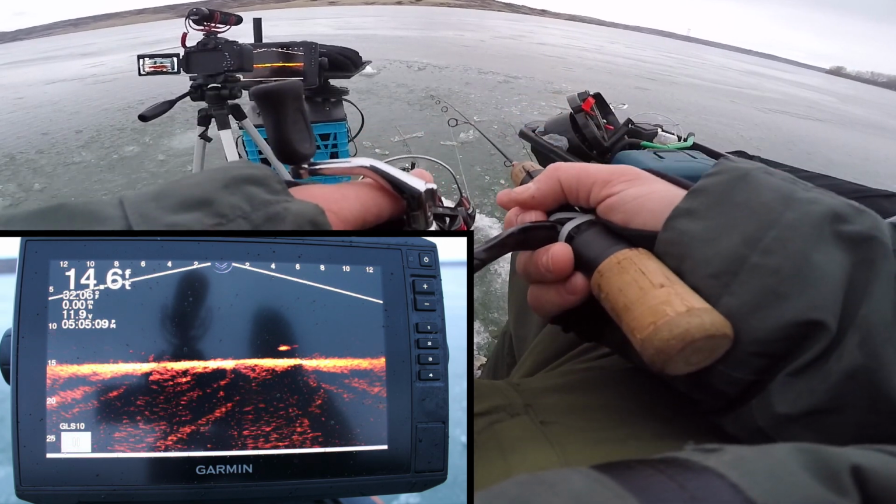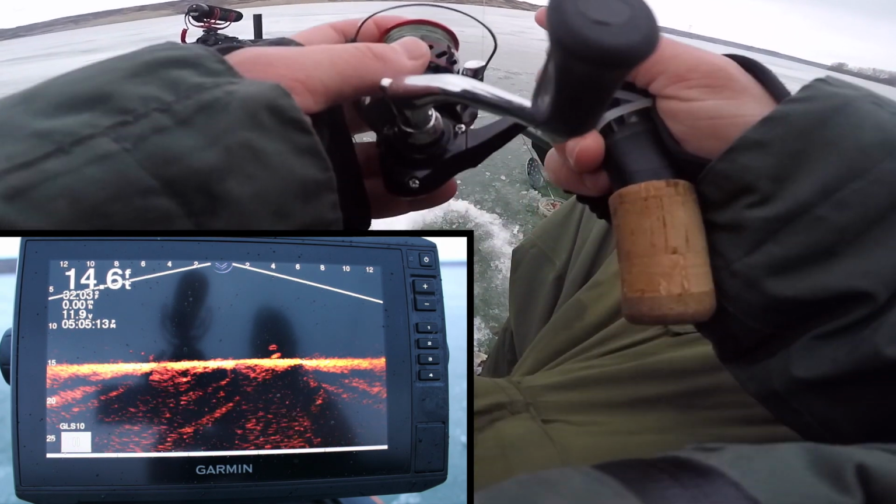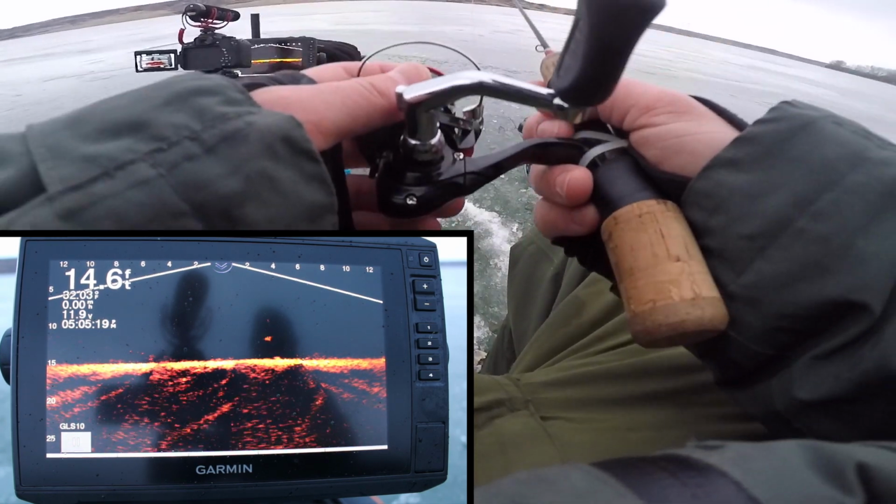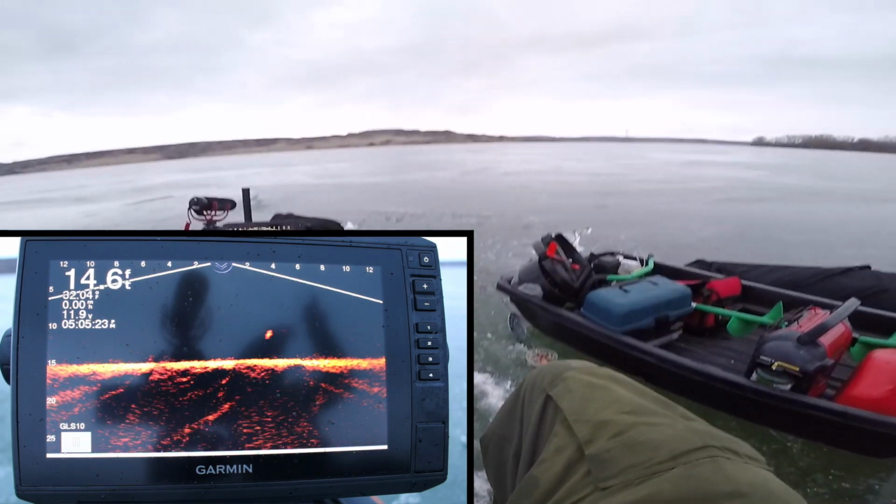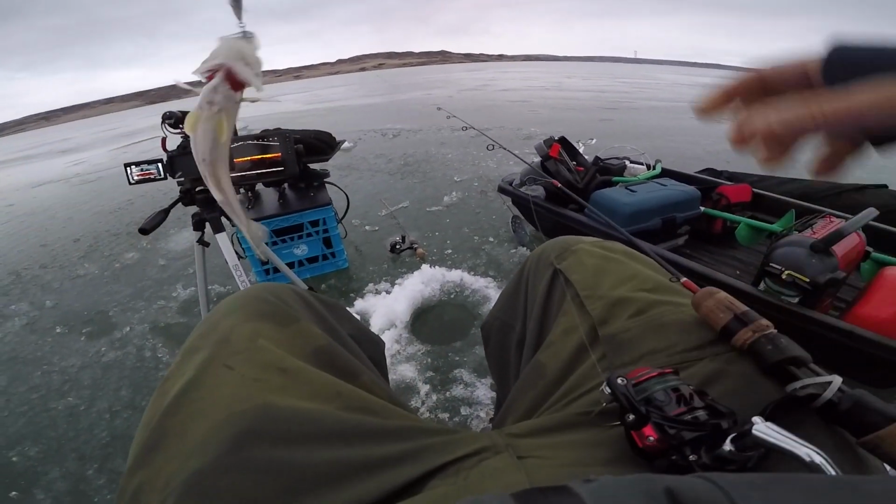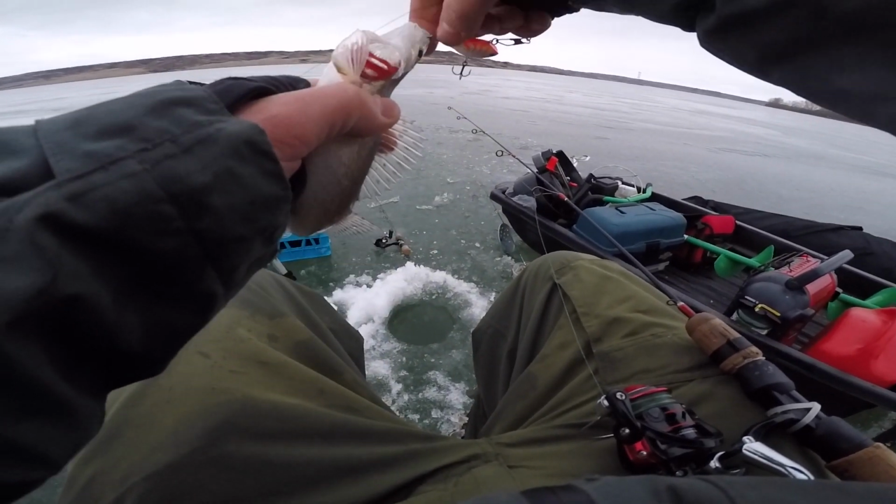Does he like drops? Ooh, he just tried to dart down at the bottom. There he is, guys. Oh, he's a little walleye. So he wanted it near the bottom on that.